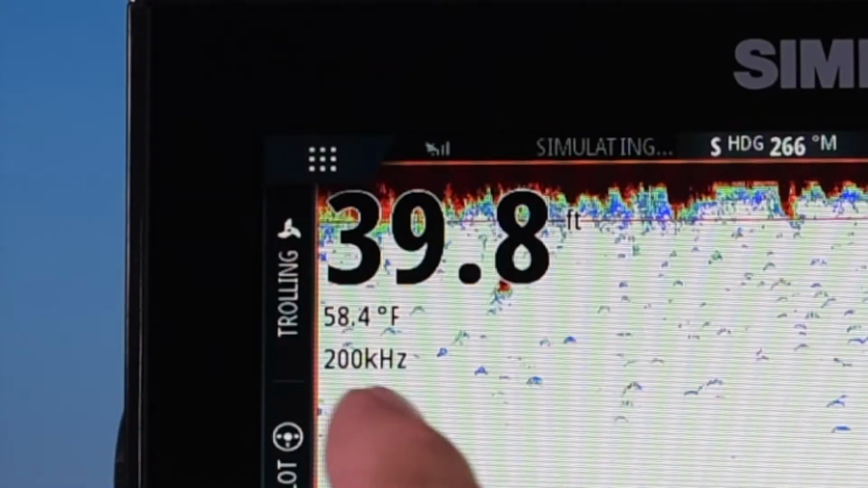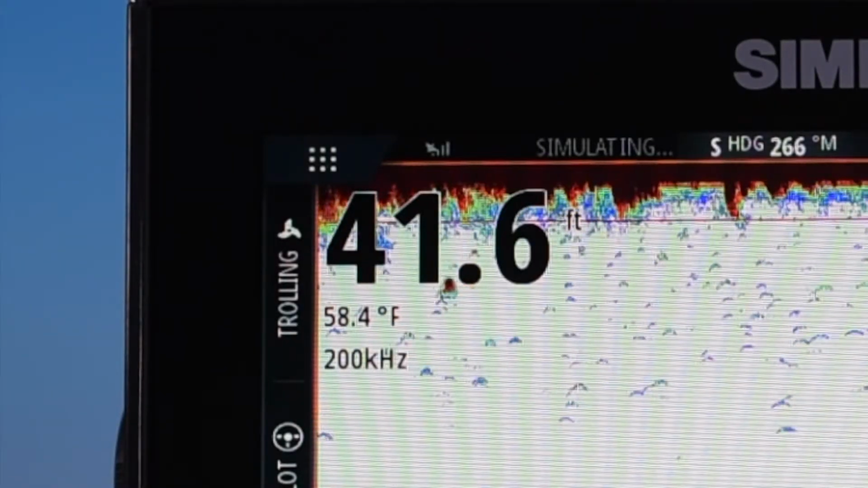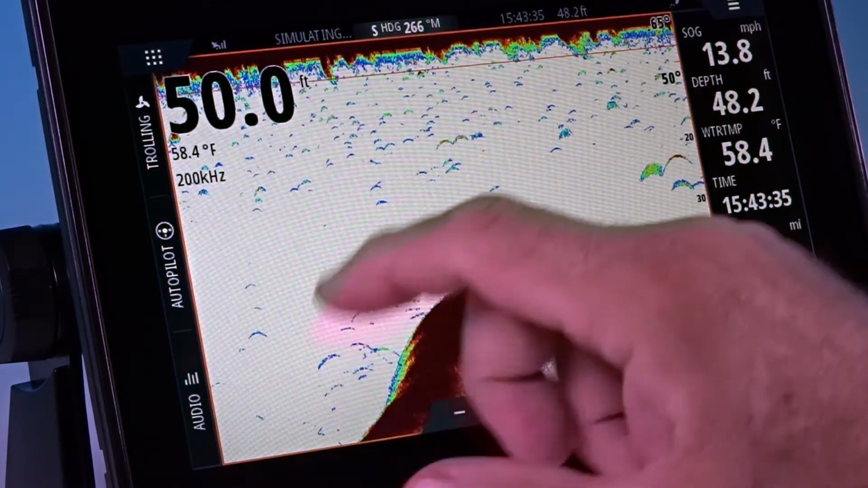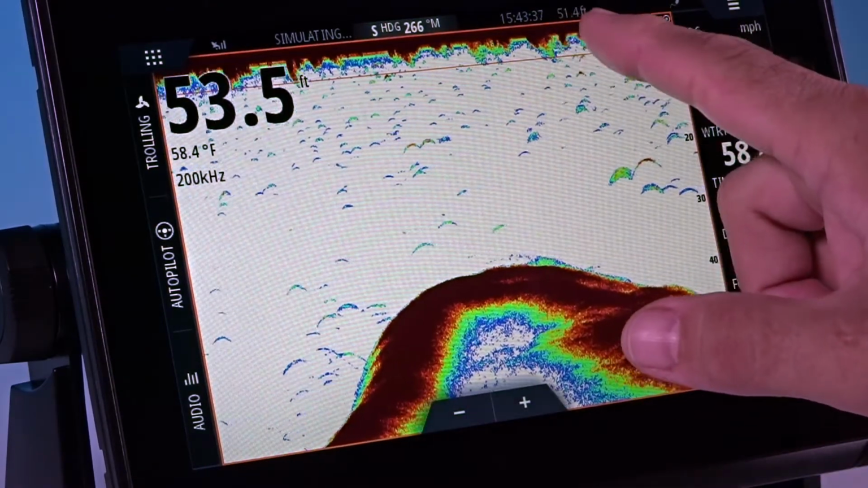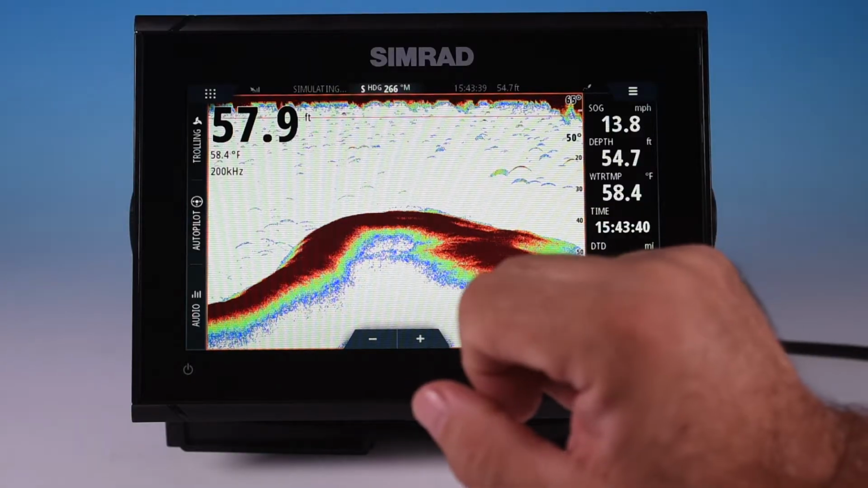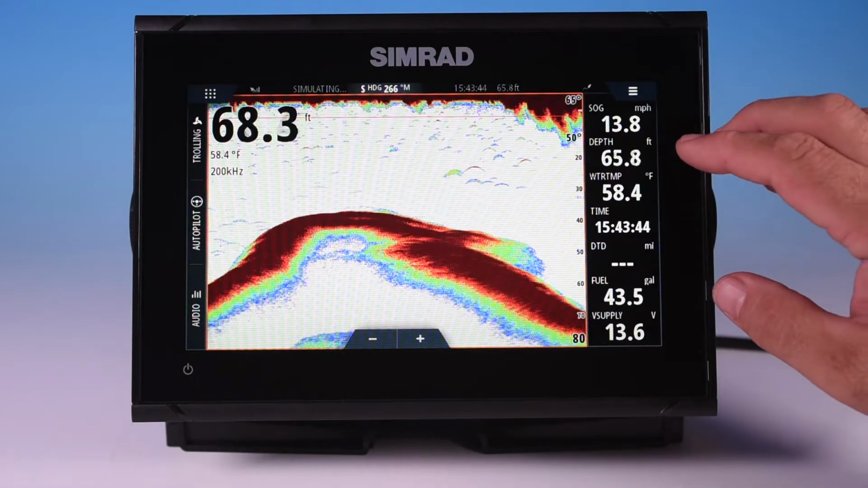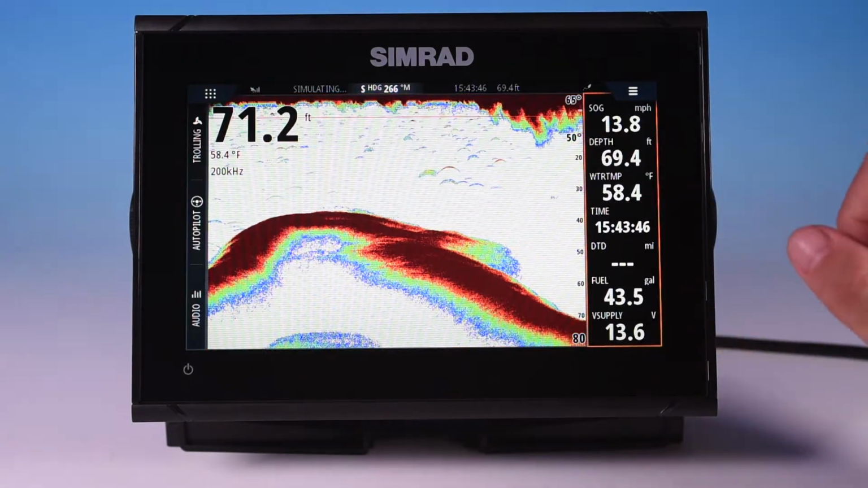On your screen here, basically you have your depth in the upper left-hand corner, temperature, and the frequency that the transducer is running. You also have time of day up here, but you've got your depth up in the top bar here, and your data bar here, which you can remove if you want to, but this is going to show on each of the screens, also has your depth.